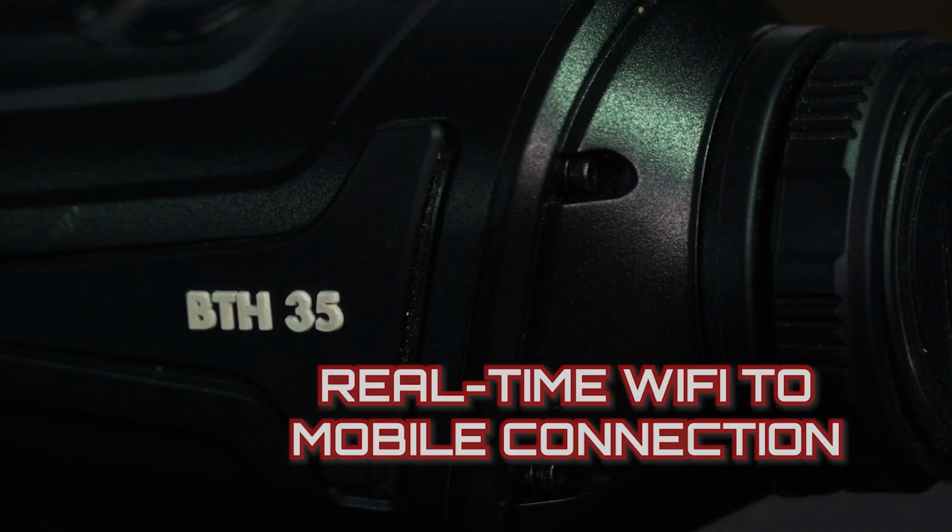When else could you use it? Well, if you hit an animal, you could easily look for something bedded in the woods. If you waited for 3 or 4 hours, that animal's still gonna be warm. Again, you're gonna be able to easily find it, so if you have a direction, if there's not a good blood trail.